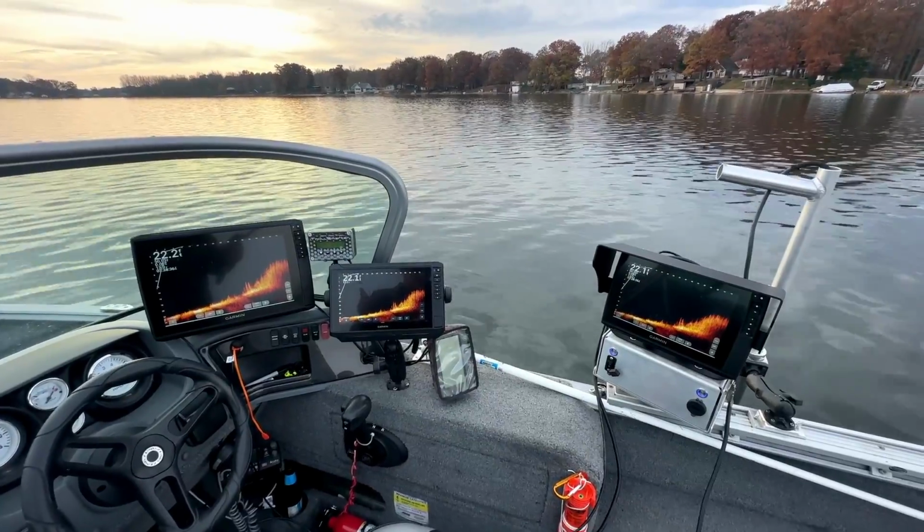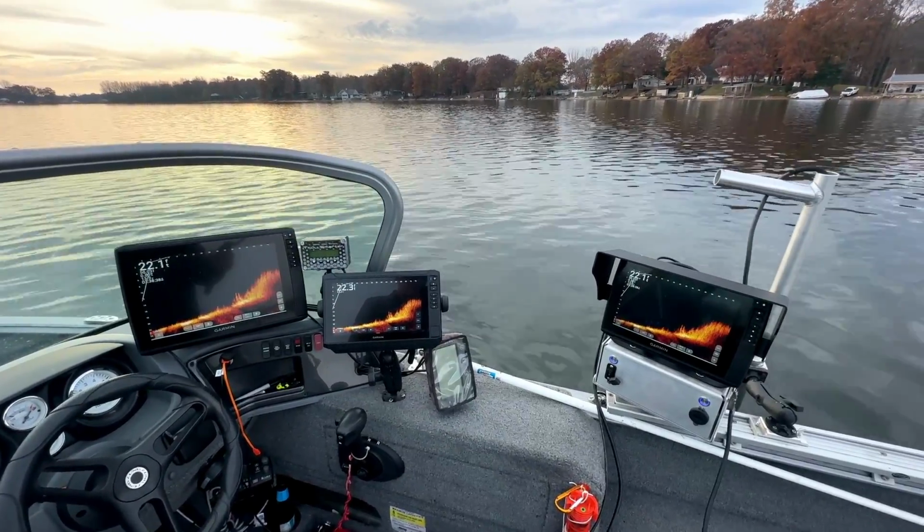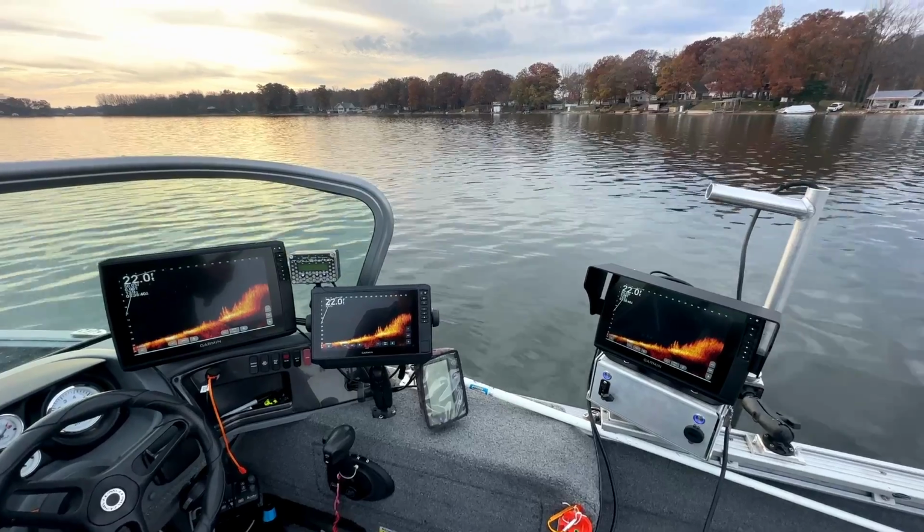Let's dive in, show you guys close-ups of these screens and see if we can tell if there's any differences. Before we get started, I want to inform you guys that all 3 of these screens have been restored to factory defaults for the settings. So all 3 screens are running the exact same settings. Gain is the same, range and distances are the same on all of them.